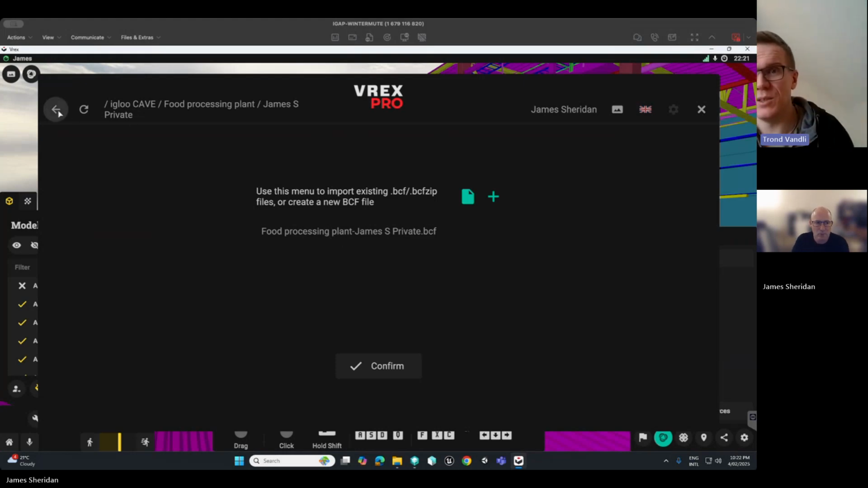And then you see the paper icon. That's the import BCF. So once we have the file, you just do import BCF. It will be a part of your project. And only the one who needs to do the navigation needs this file. Yeah, cool. All right, great.